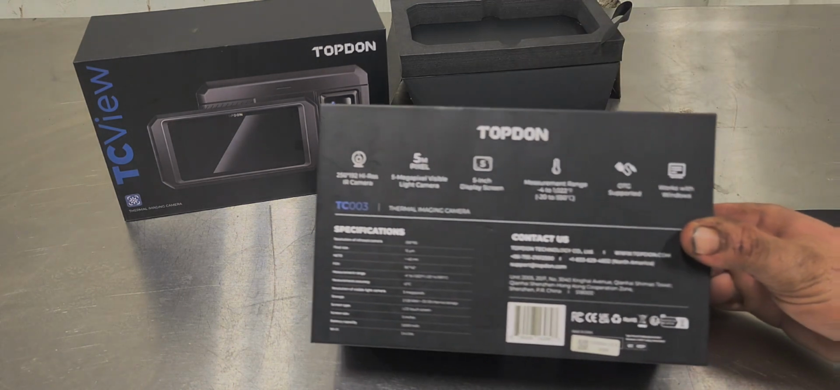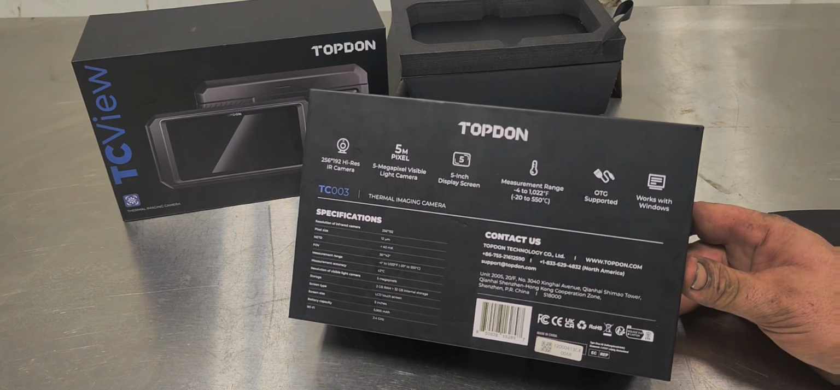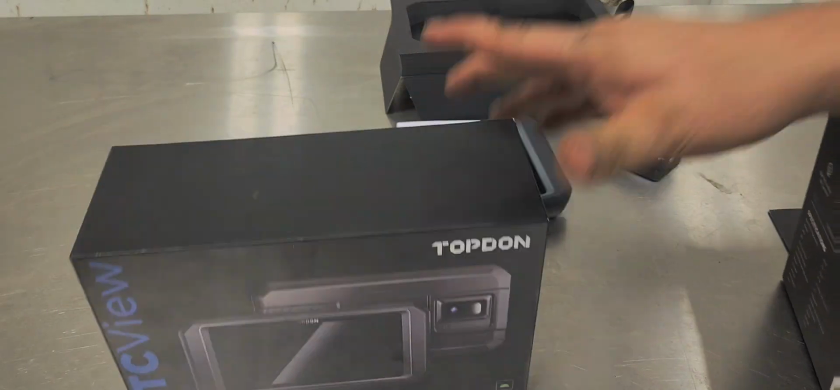Once again, there's that information. Yes, my hands are dirty. They were covered in grease. I was just doing bearings and whatnot earlier, so it is what it is. There's that picture of the front of the box.